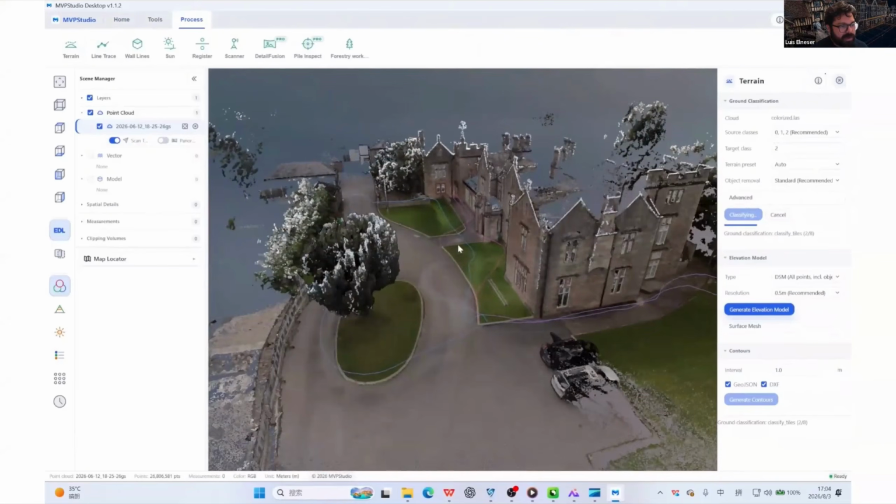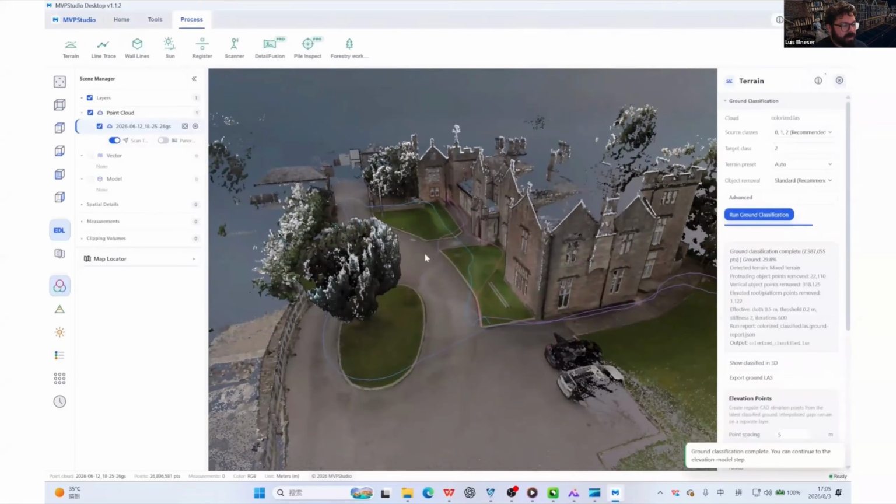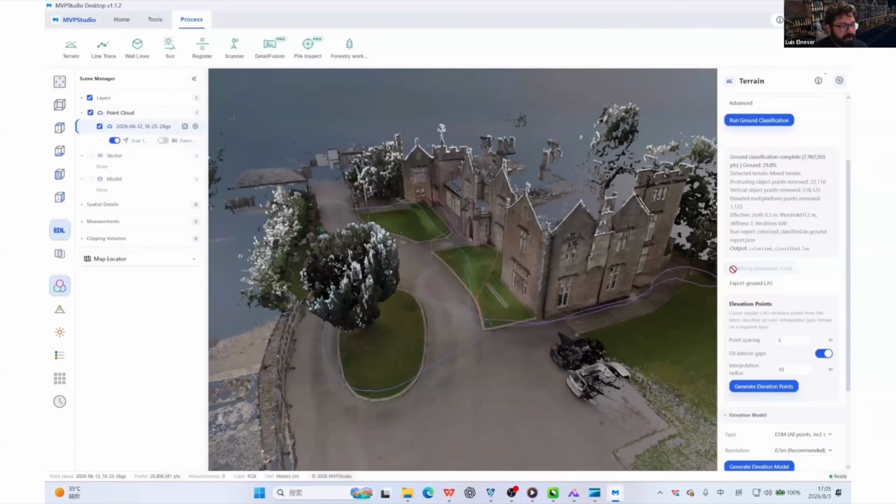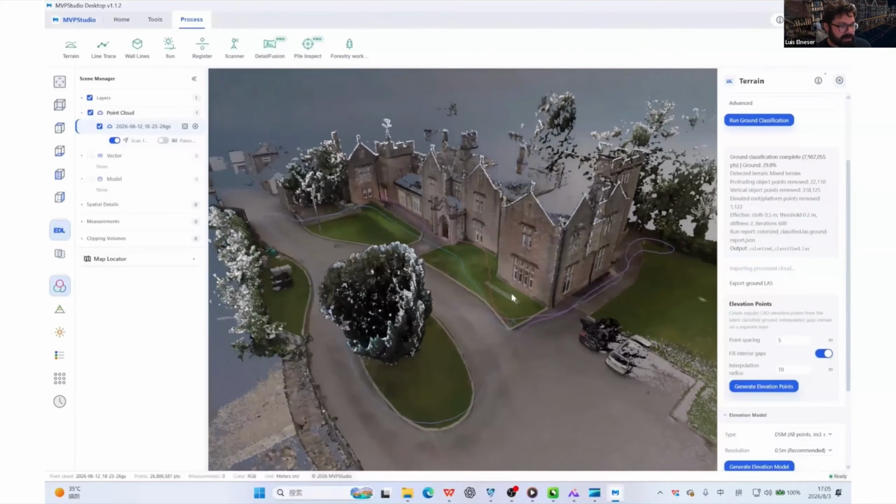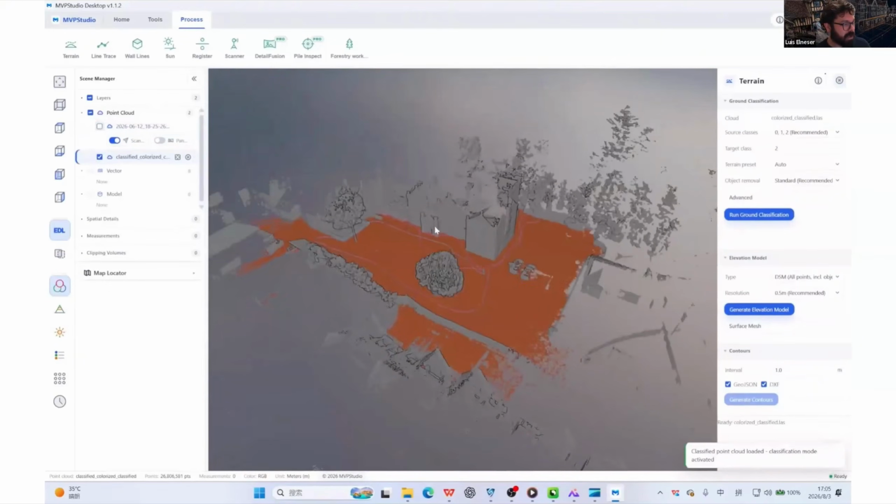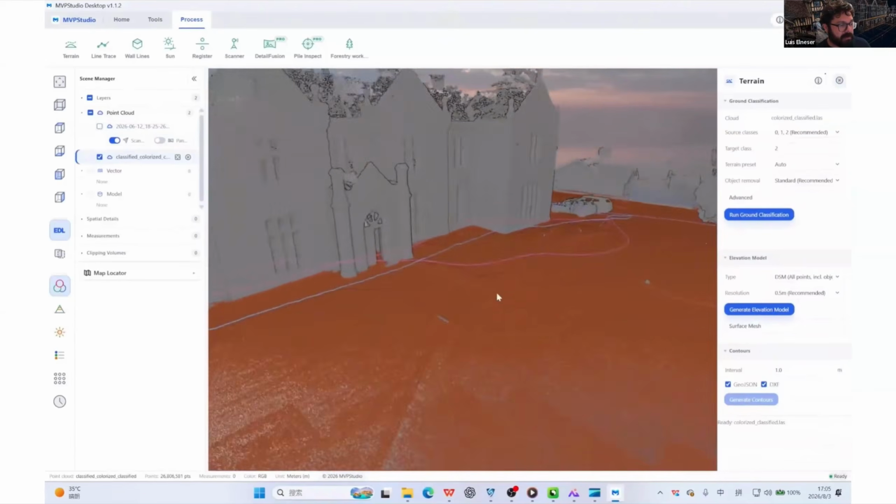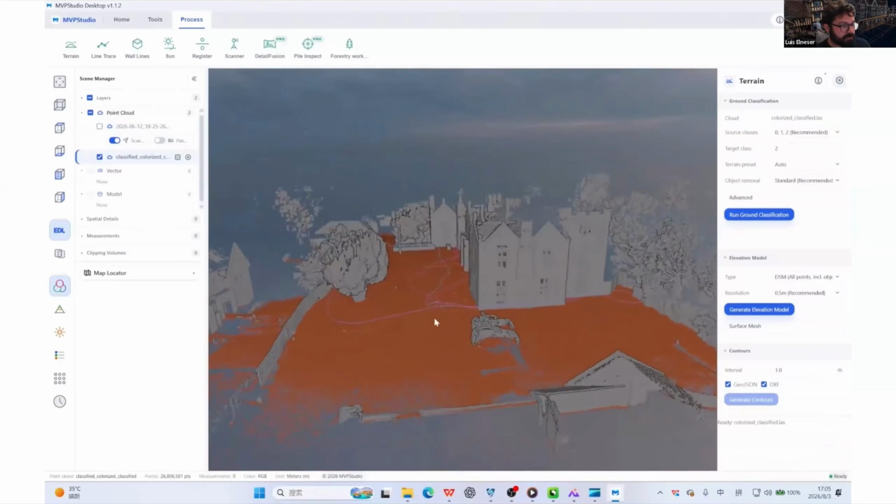So doing a ground classification extracts all of the above ground features and then leaves only the bare earth. There are different parameters that can be set there depending on the environment that one is working on. But once the classification is done, we can view the point cloud, select the classification view, and it will show us only the classified ground points.